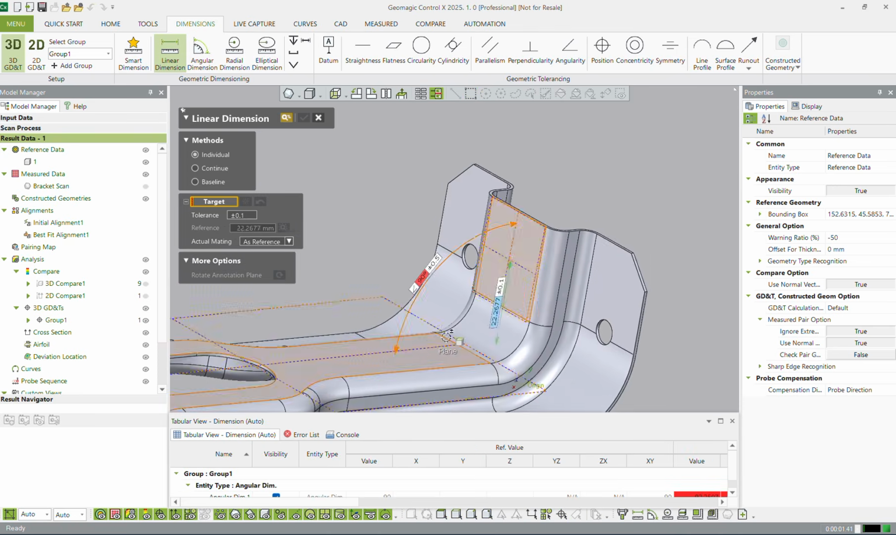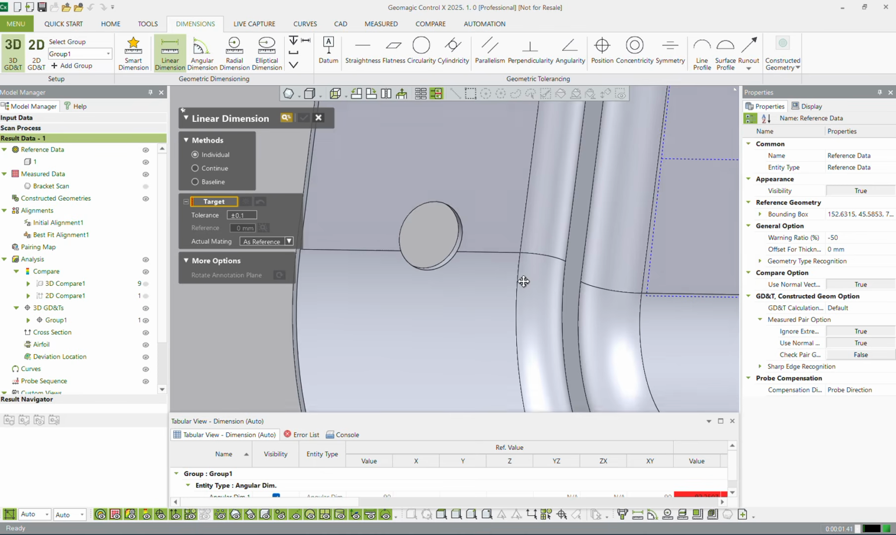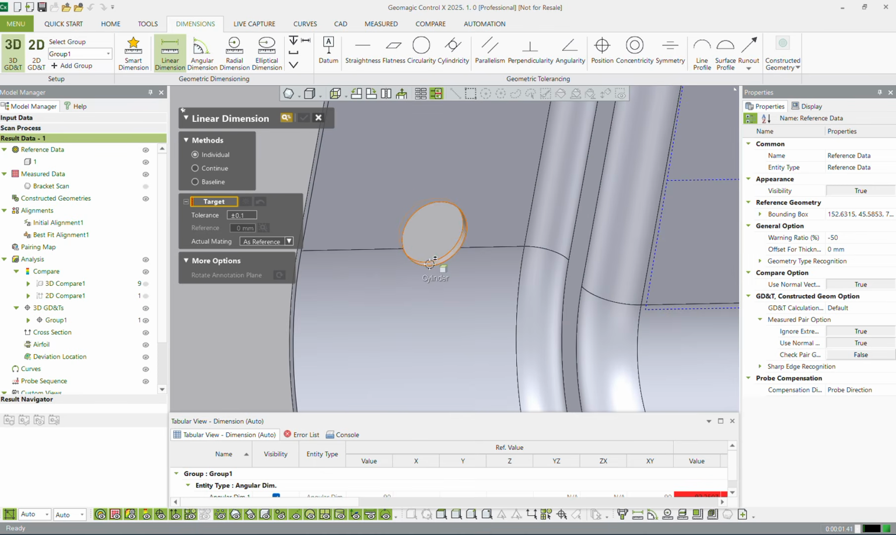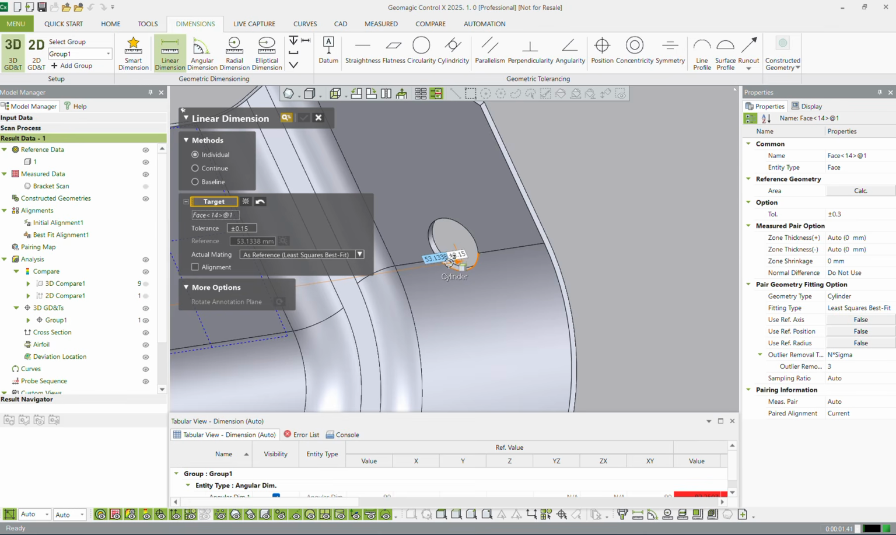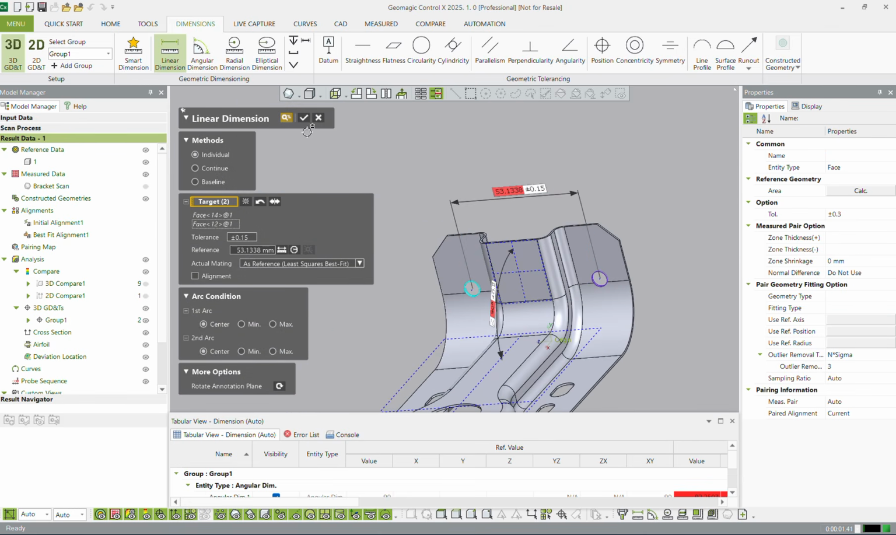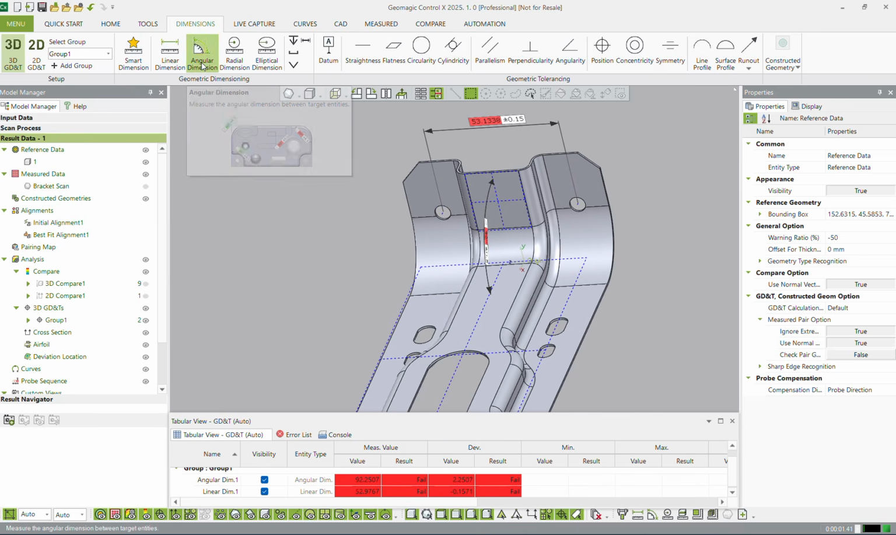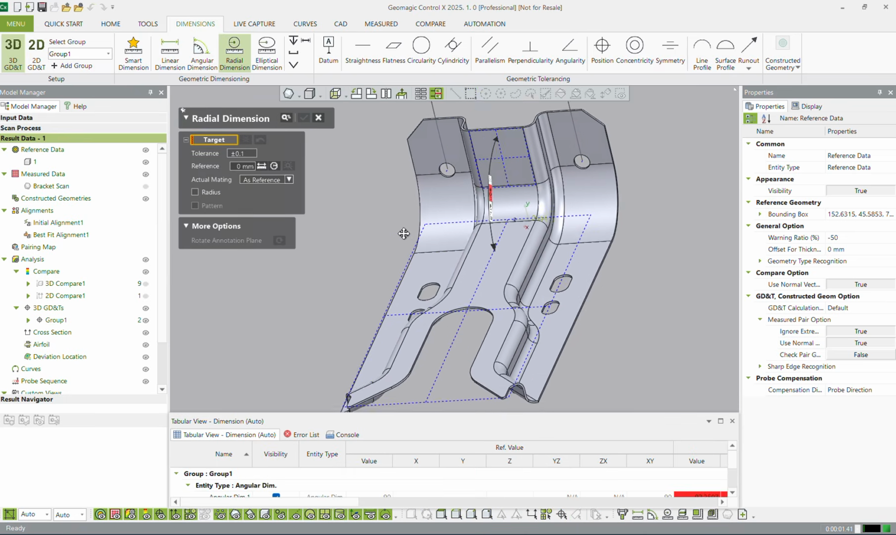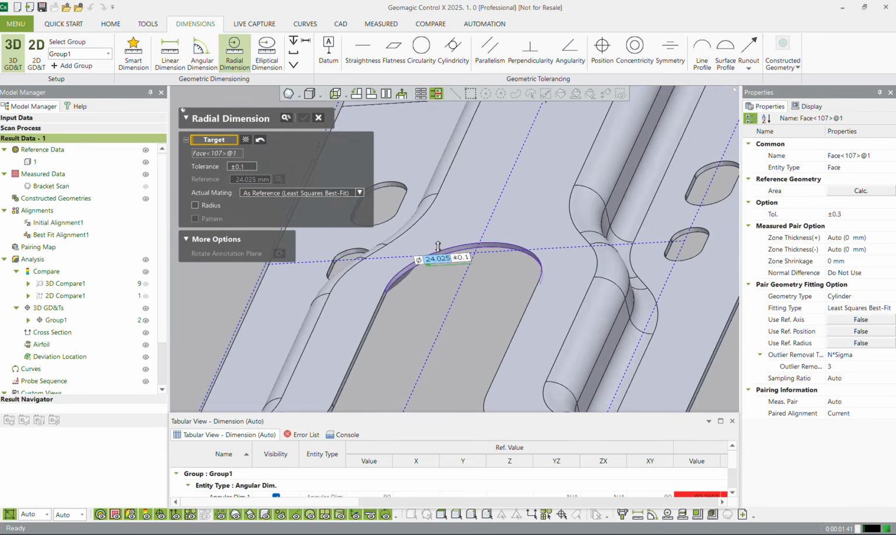Now I can do my linear dimension. So if I want to do a center to center of these hole positions, I can zoom in, grab center to center, move it up, hit the check mark. There we go. I've done some more. Let's do a radial dimension. Let's grab the radius of this cylinder here.